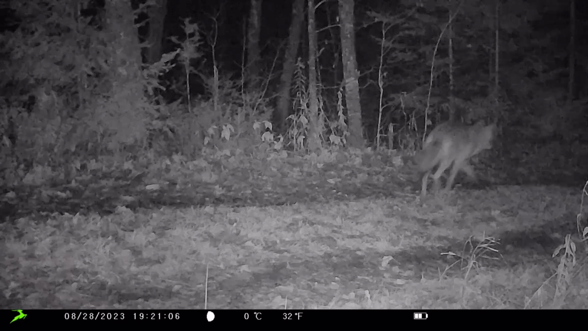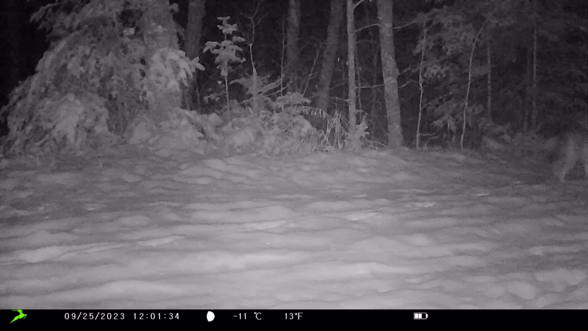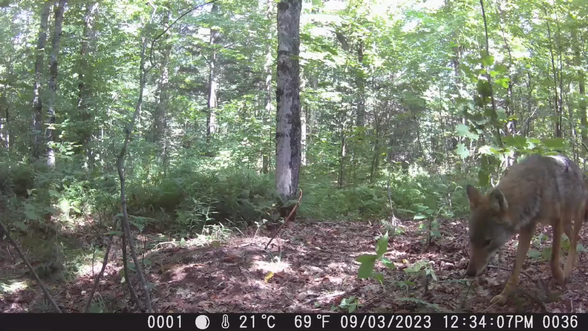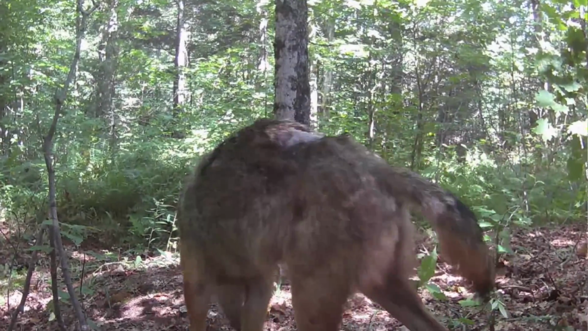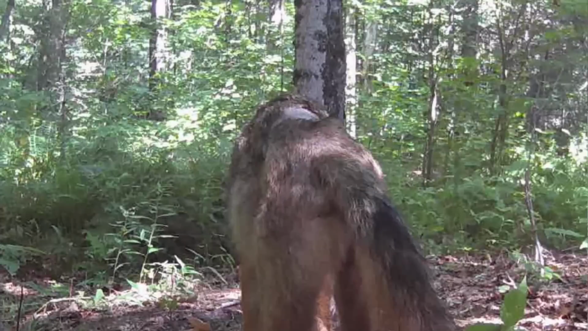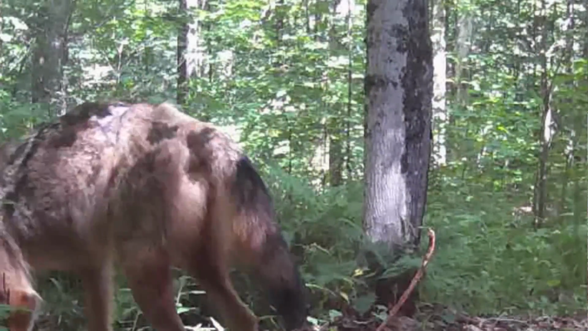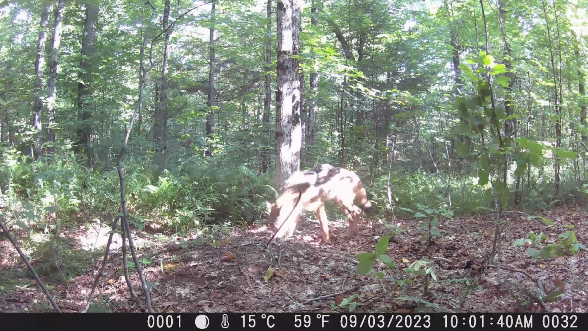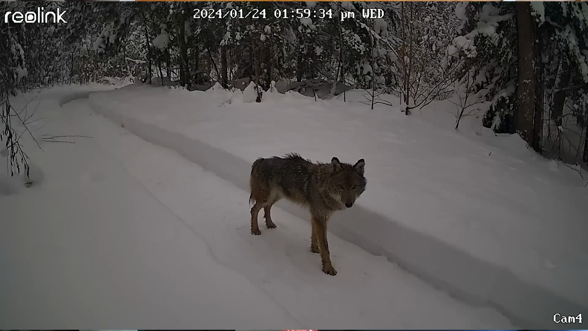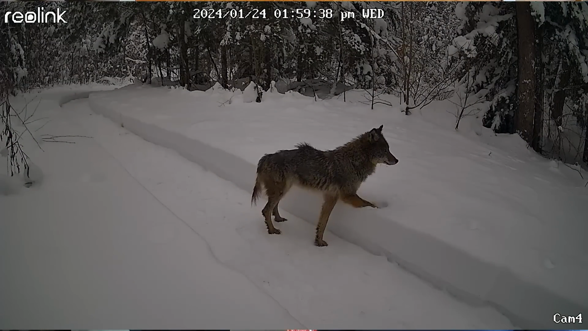Now, there is a coyote that has been frequenting the area, and we have caught it on trail cam at least a dozen times. And it seems like it's got perhaps a wound, maybe a bite out of its back. It kind of makes it recognizable. And we've seen it wandering around for over the last, maybe 2 years or so. And it has a brown coat. It was kind of mangy one year. It did not look like it was in good shape. In fact, it was limping.